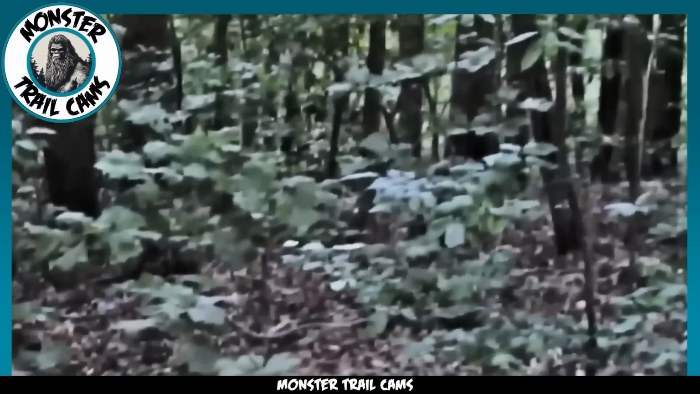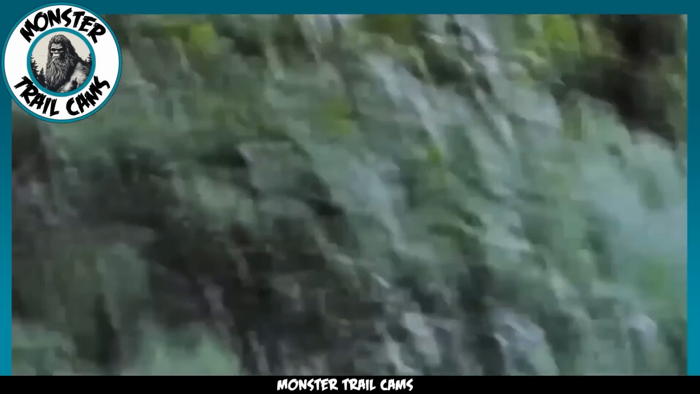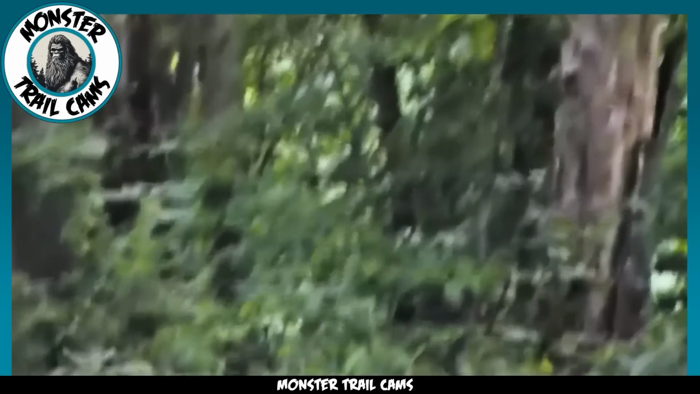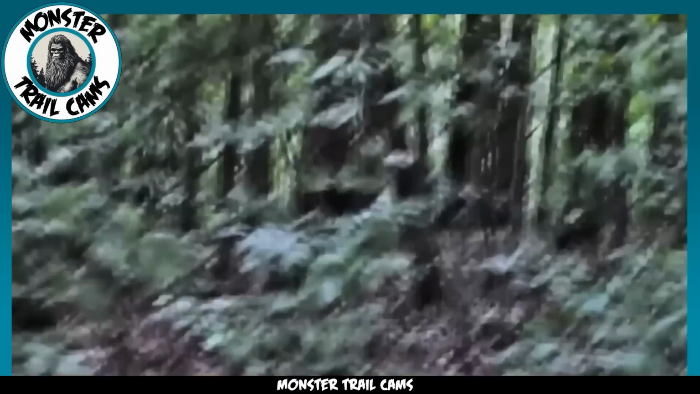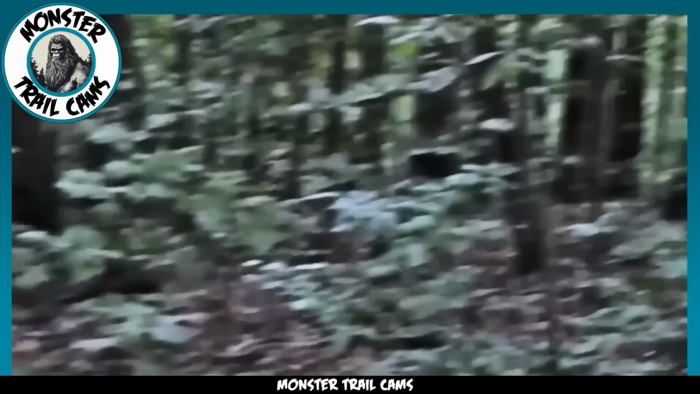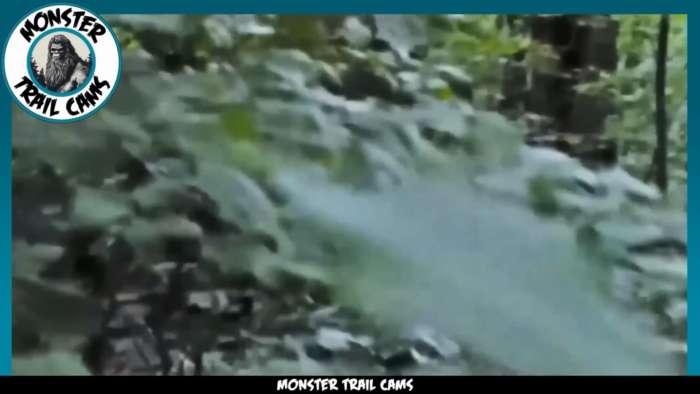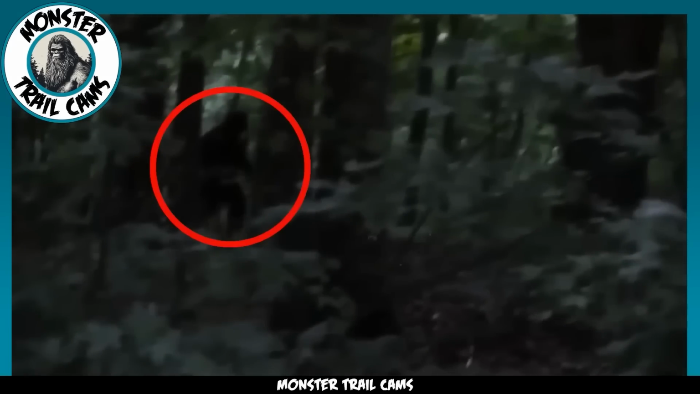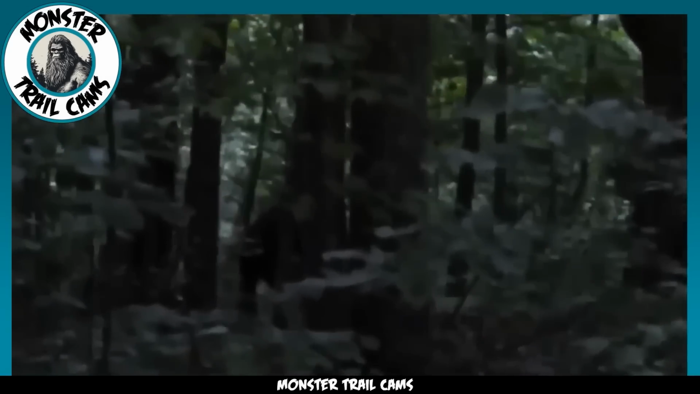Undeterred by the potential risks, our intrepid cameraman decides to follow the creature as it reaches the other side of the road. Despite the shaky footage and occasional blurriness, there's no mistaking the distinctive figure of Bigfoot. Its massive form moves with a blend of grace and raw power, disappearing seamlessly into a dense, sprawling woodland. But here's what's truly fascinating. Throughout the entire recording, the Bigfoot seems to have one singular objective: to evade any further contact with humans.